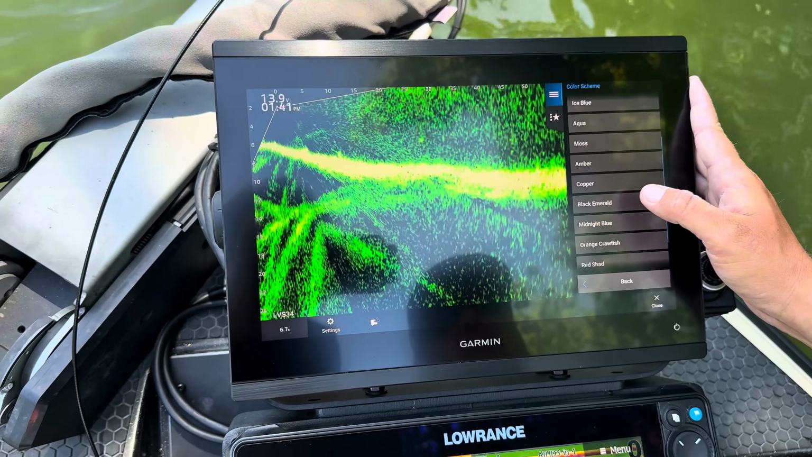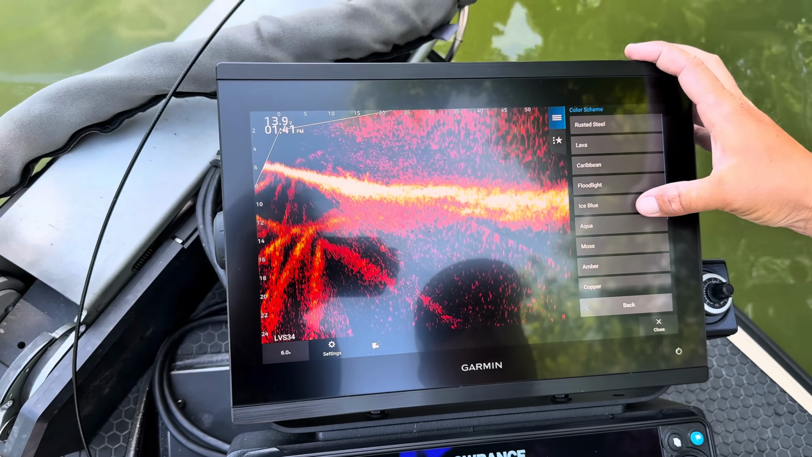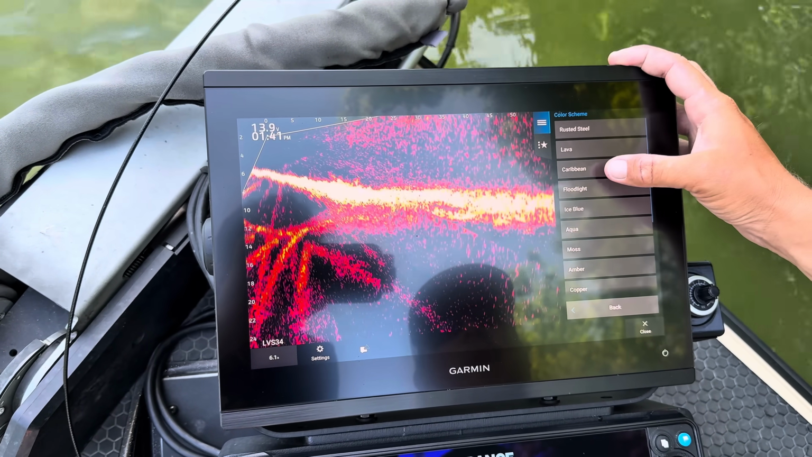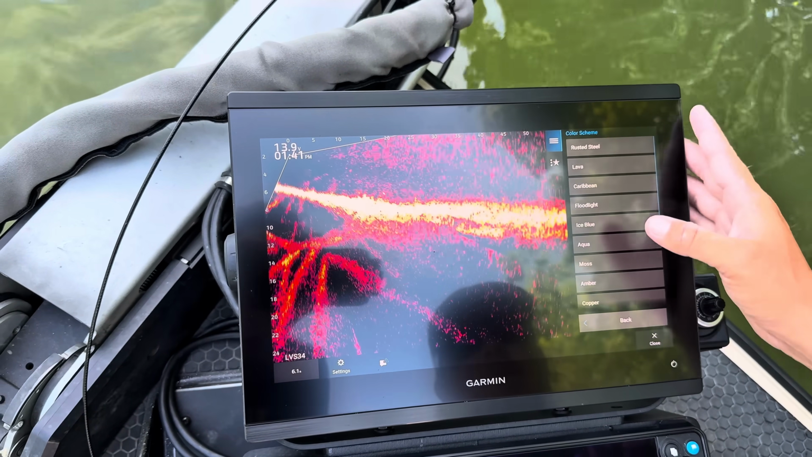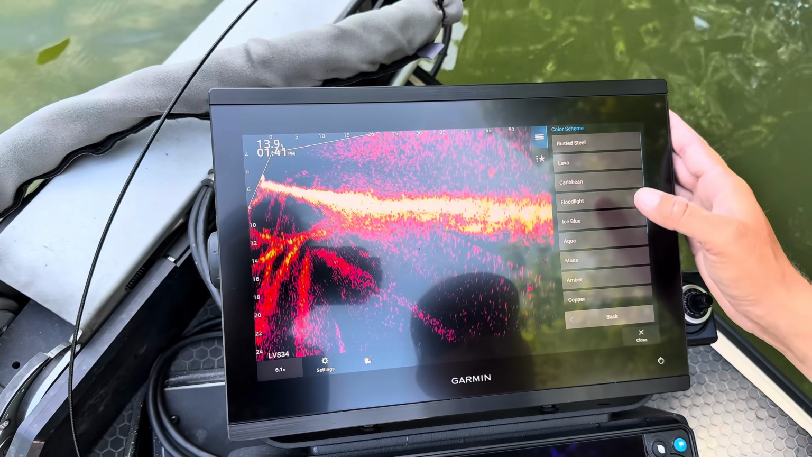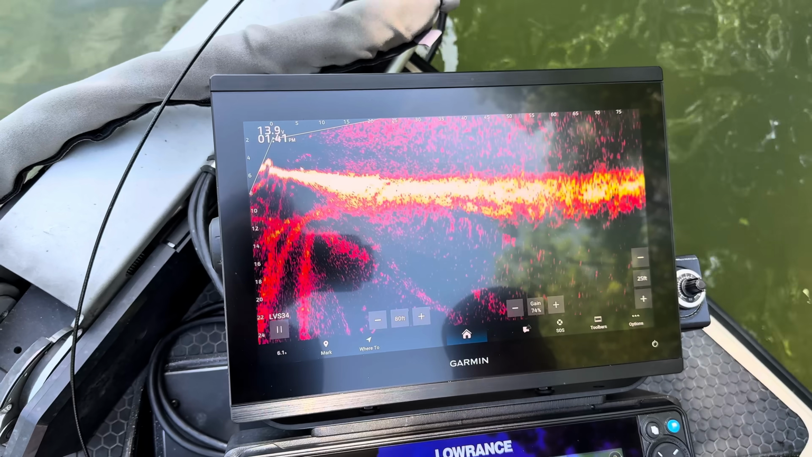I definitely like black emerald. I like amber and I like lava. And then I do like Caribbean and rusted steel, kind of the mood that I'm in for the day. Caribbean looked really good there a second ago, but I do like the lava. That's probably the one that I use about 70% of the time at least.